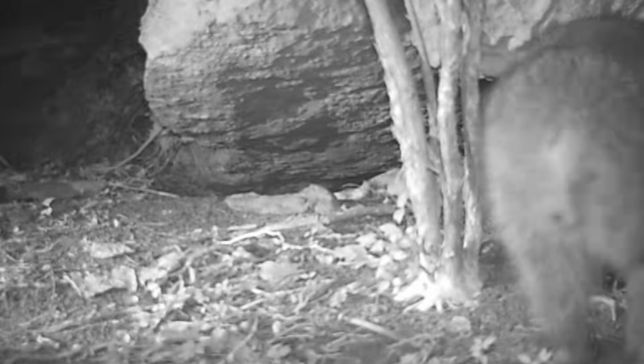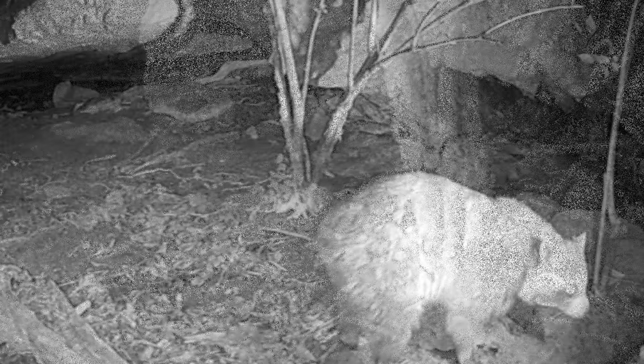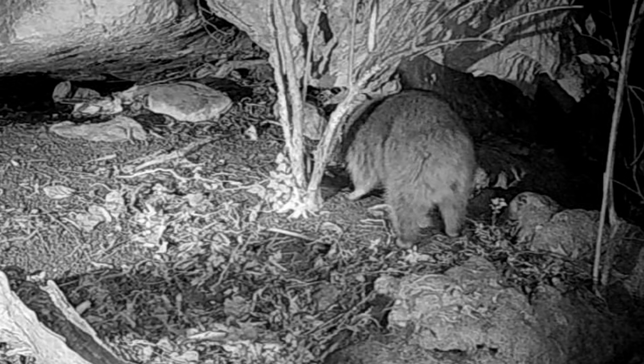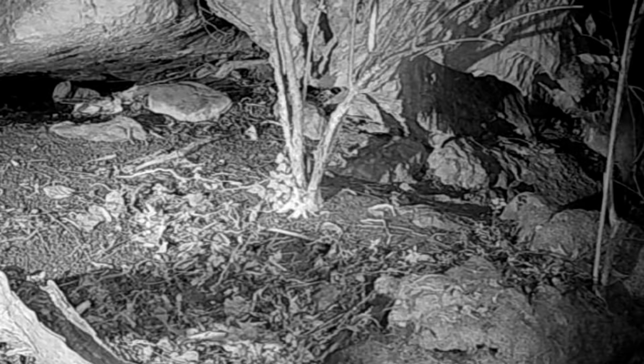And there's old No-Tail, that sad look. Better picture of him here. Just doing his thing. But they're under the rock too.